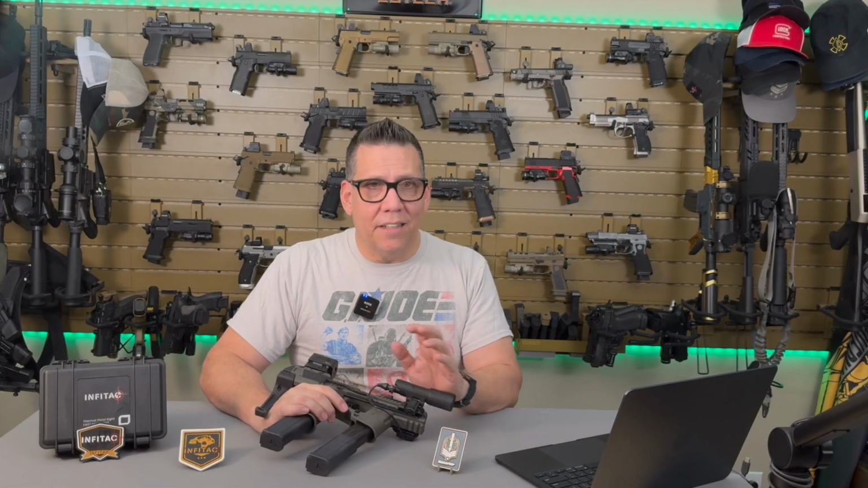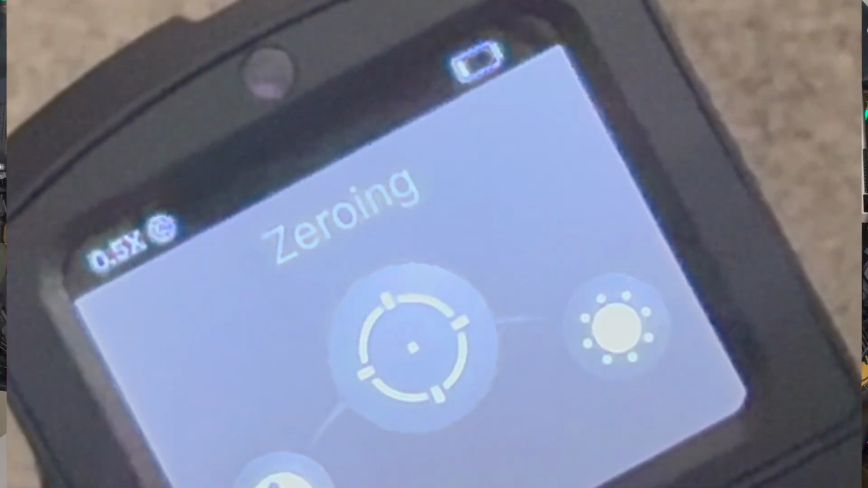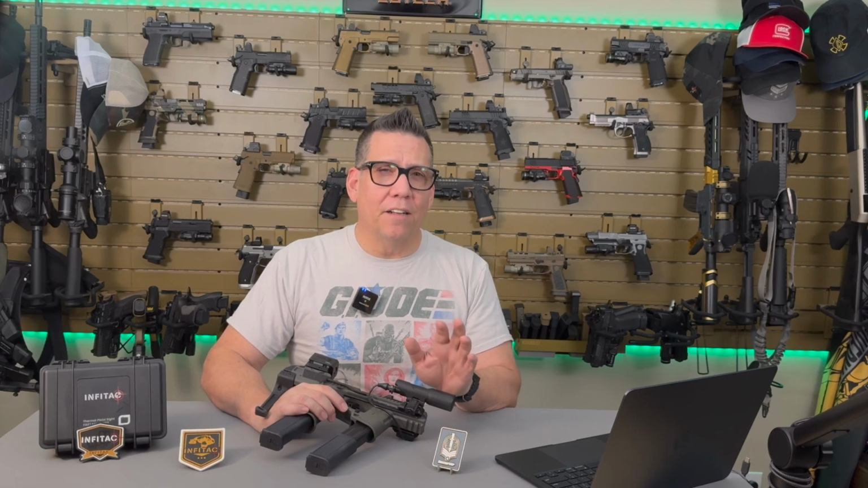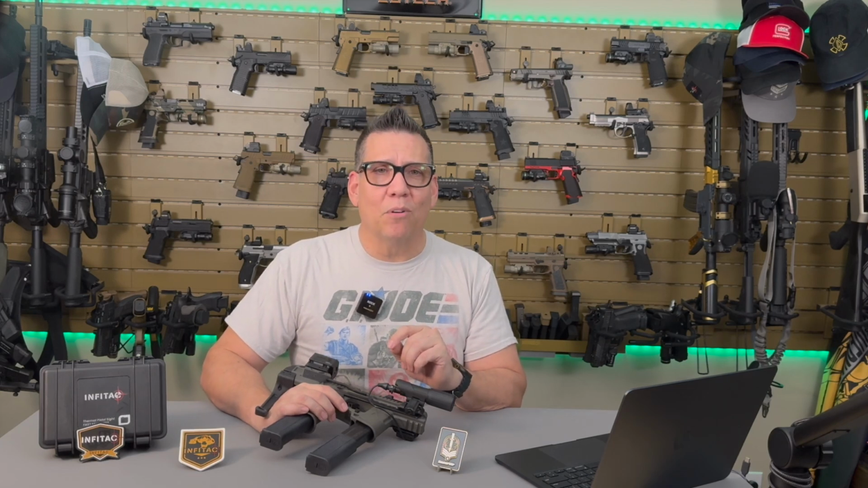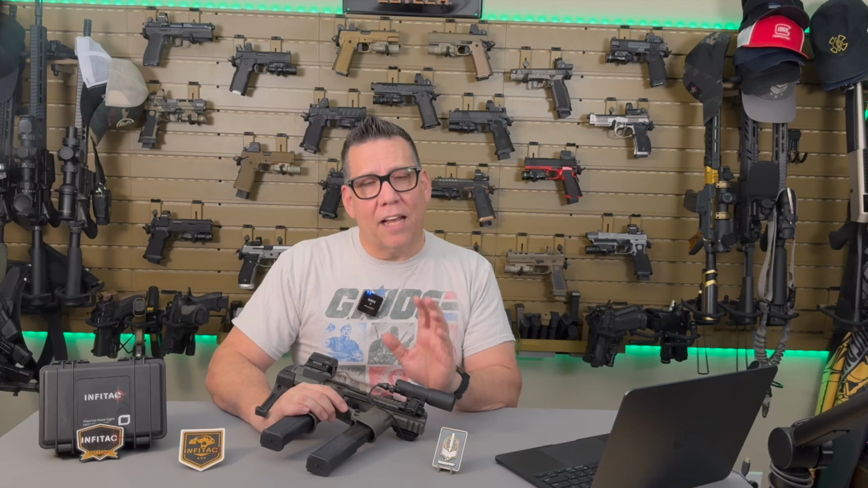While it's great that the sight is lightweight and compact, the battery life is a bit suspect. I got closer to about 3.5 to 4 hours of consistent use, especially when using the thermal functionality heavily. So if you're going out on long missions, hunts, or field work, you're going to want to bring spare batteries or rely on that USB port to keep it powered. But it'll do in a pinch, and it'll do the job well. Now, let's get into the reticle options.